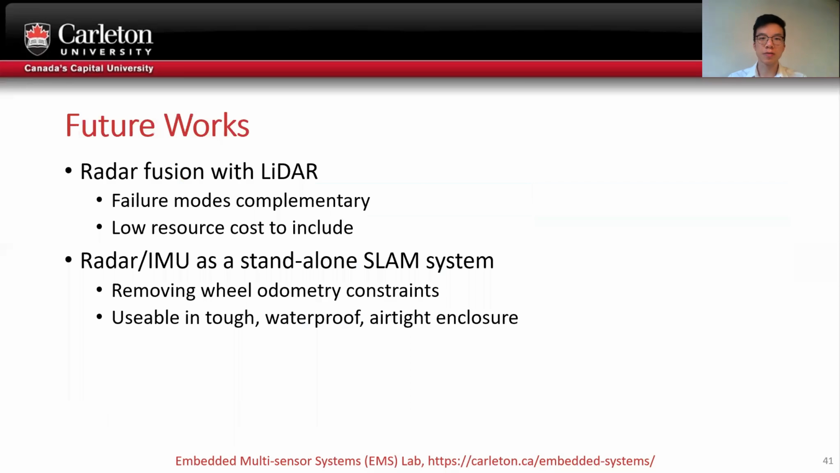Future work is to fuse LiDAR with radar since their failure modes are complementary and adding radar technology does not add much cost to any resource. Alternatively, radar is an exteroceptive sensor that may be capable of localizing with only an IMU, and since these sensors can be completely encased in a protective shell, this can make for a physically robust SLAM system resistant to most environmentally adverse conditions where camera systems or LiDAR systems may fail.